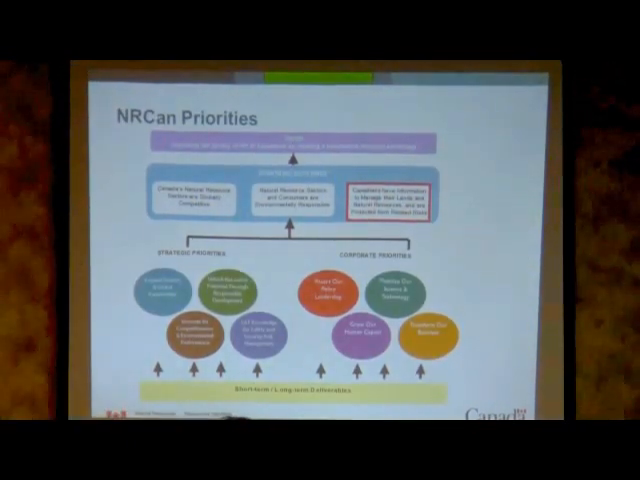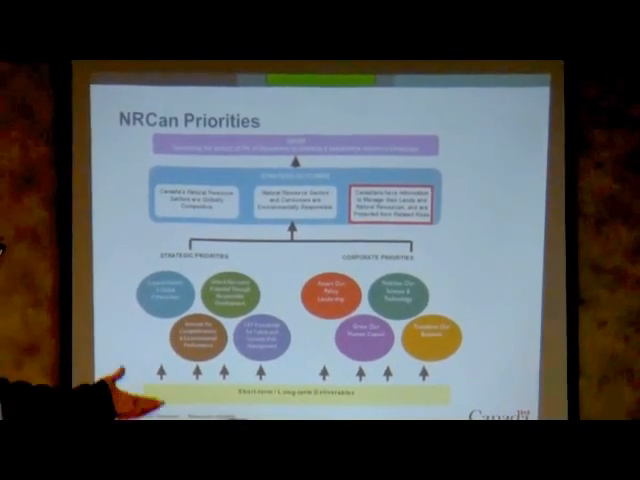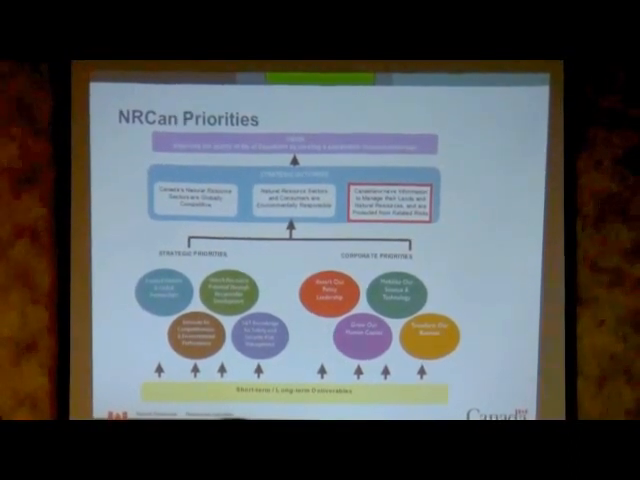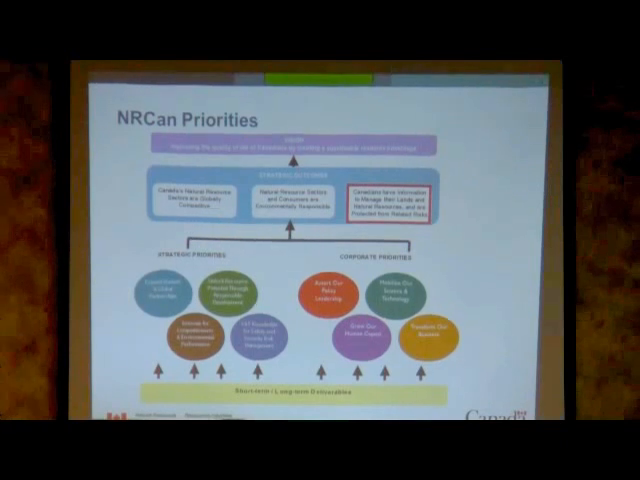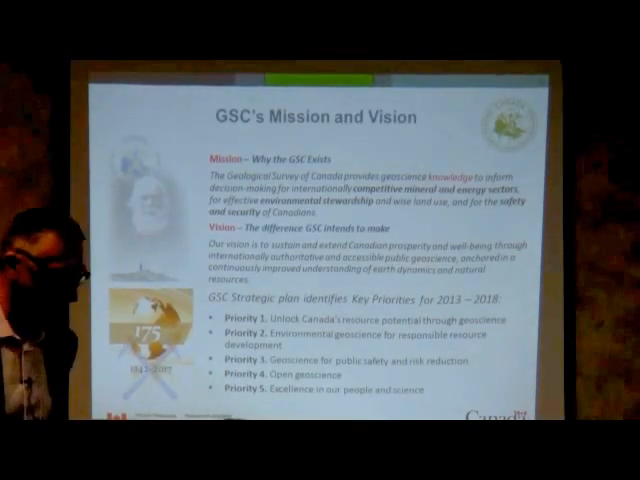Natural Resources Canada, as an agency, has its own set of priorities, and the mapping part is very explicitly stated in that red box: that Canadians have information to manage their lands and natural resources and are protected from related risks. So we're mandated to produce maps to manage the risks.